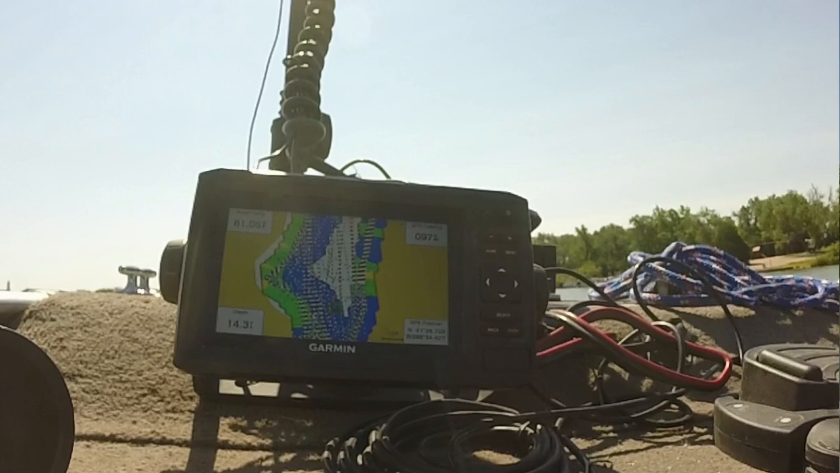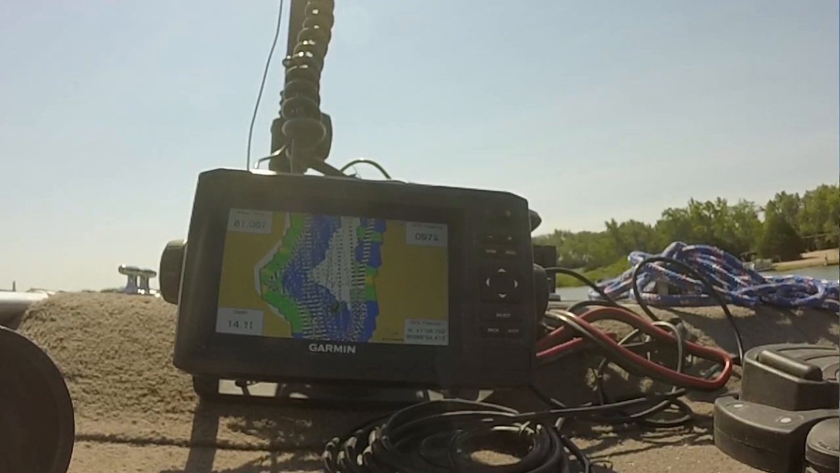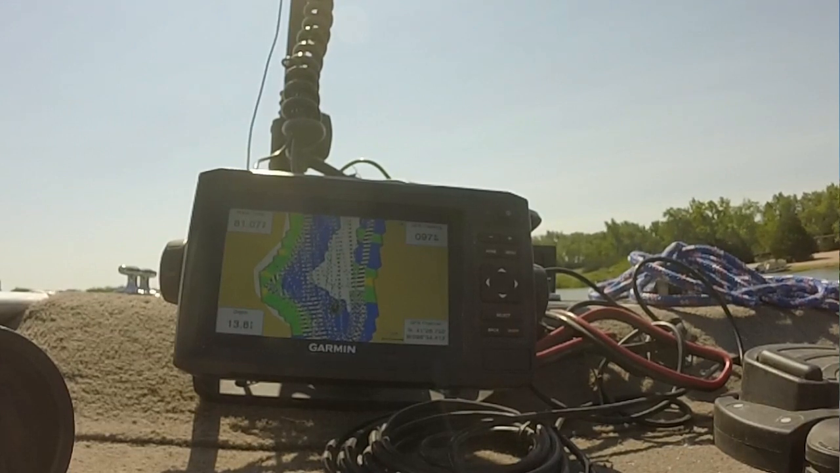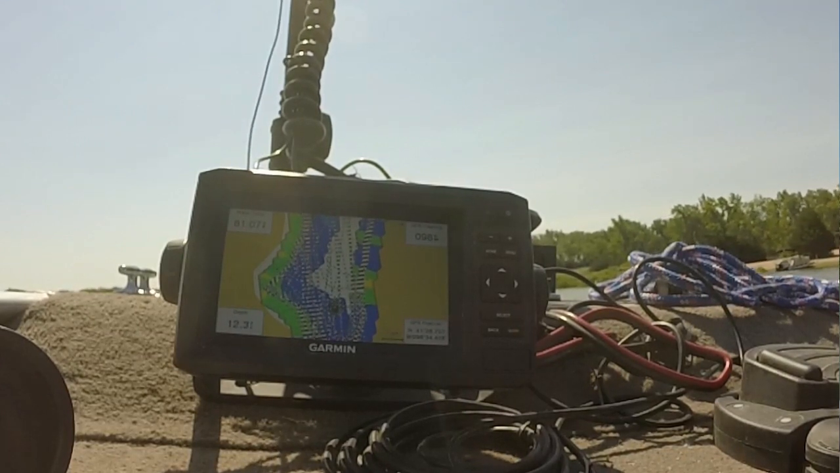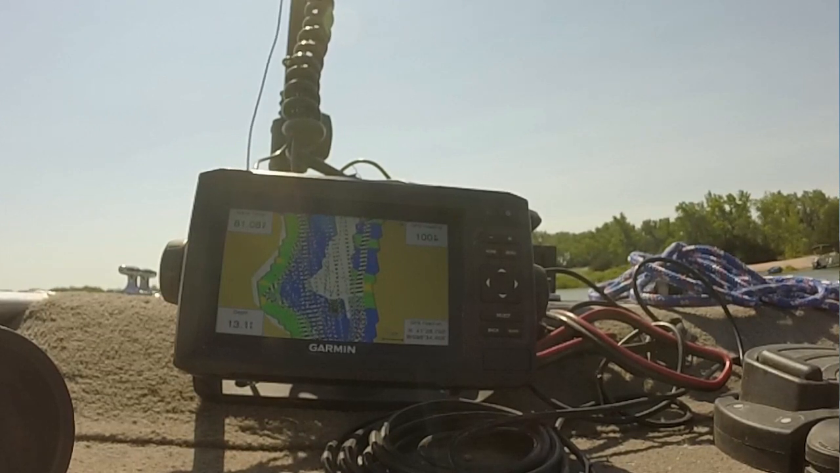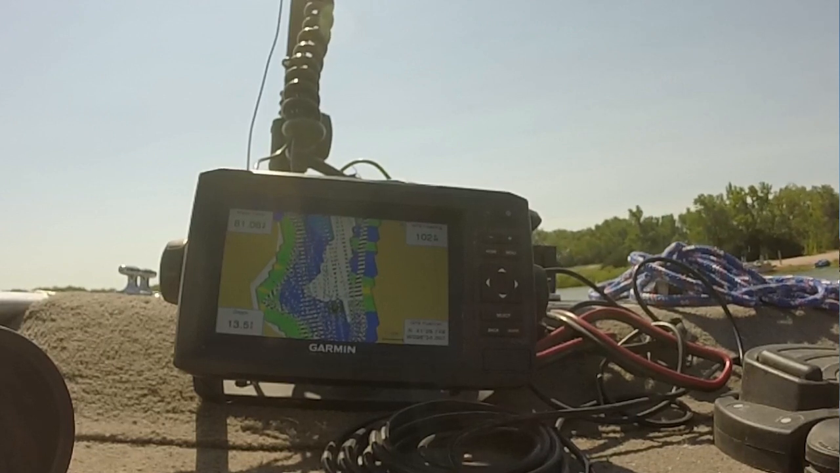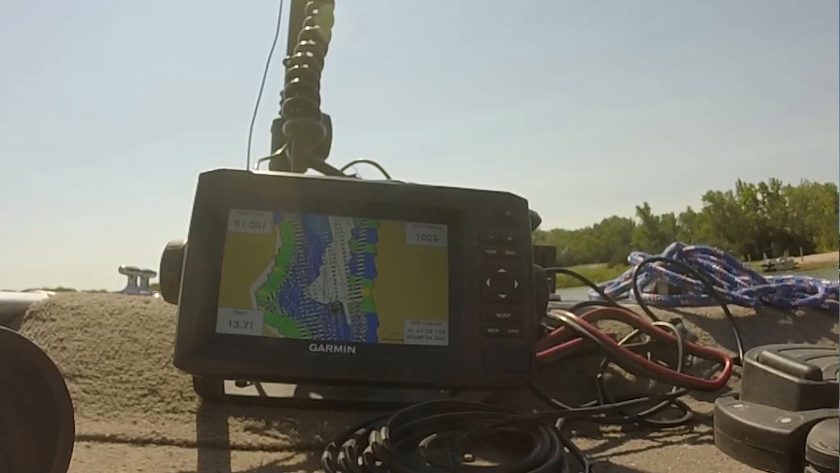Well guys, we're getting close. We should make one run up and back down, and we'll have it. Looking at the map, I can see there's one thing I really need to do. I have not looked at or figured out how to get rid of all my old tracks, where you leave a track every time you go up and down the lake. I need to get rid of those because they really clog it up and make it a little more difficult to see.